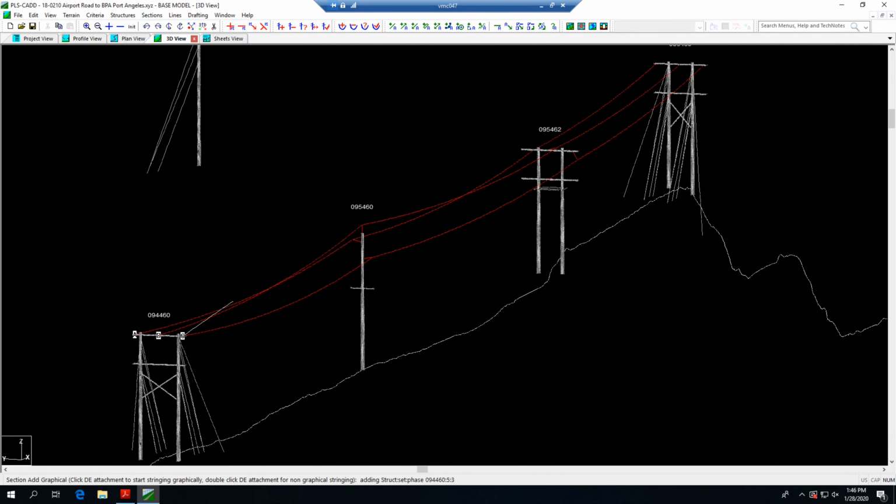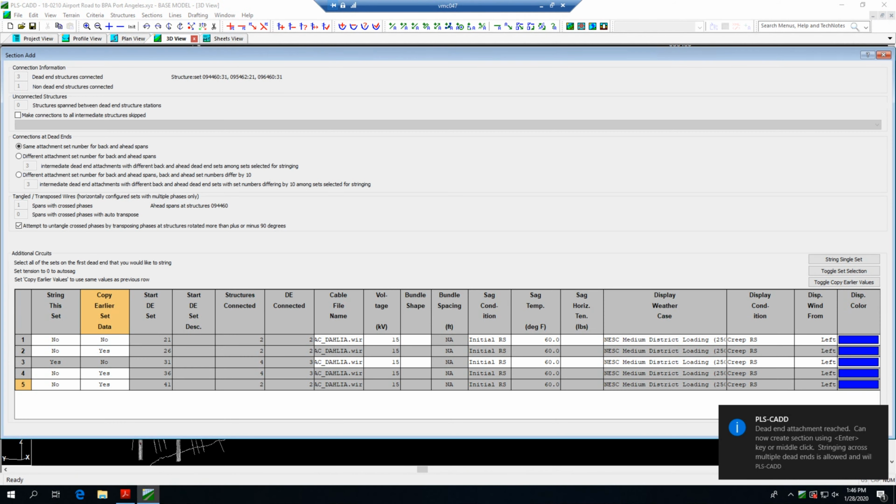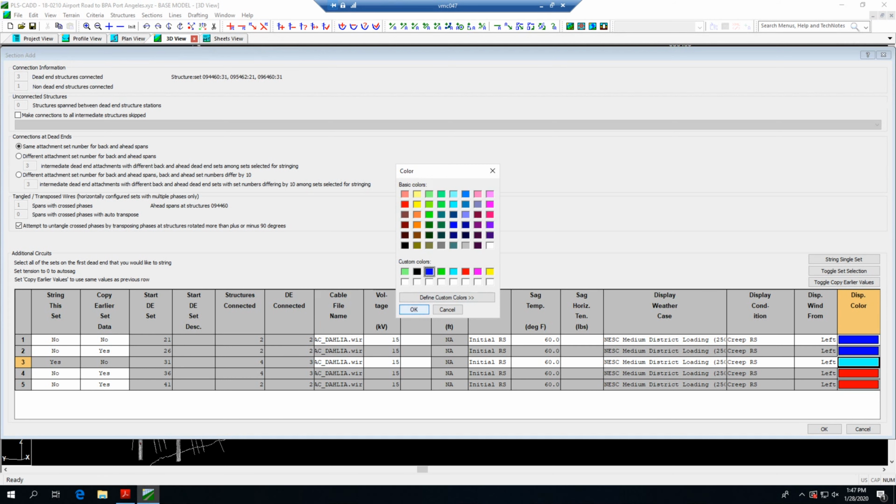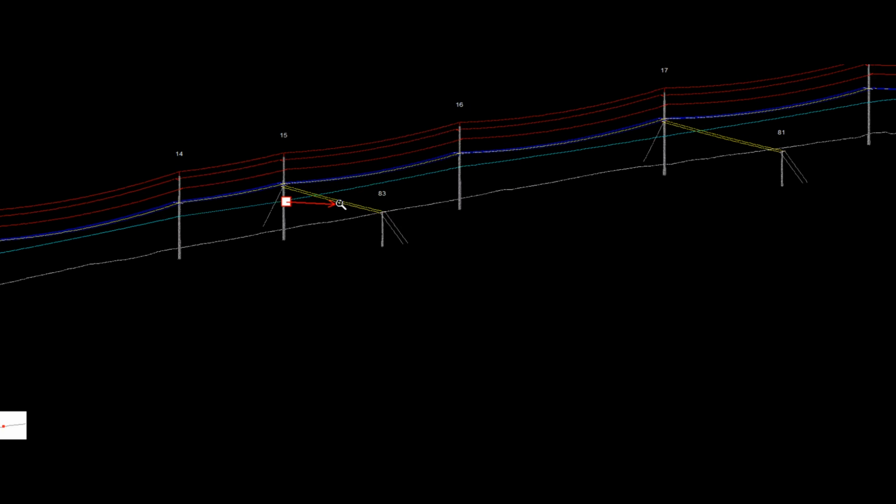Going on to add the distribution lines, again between dead ends. Once again selecting the type of wire that will be used, selecting the voltage level, setting the weather conditions, and in this case changing it to a blue color to differentiate it. And you can see that now we have the distribution conductors strung.